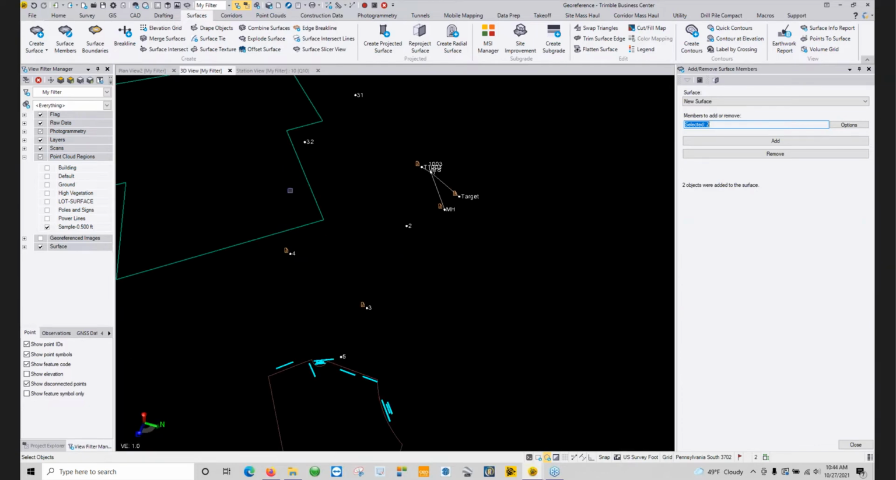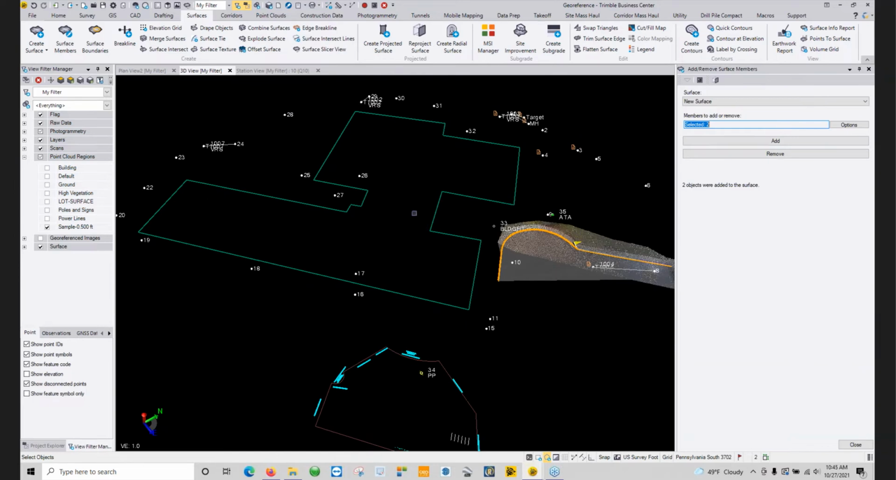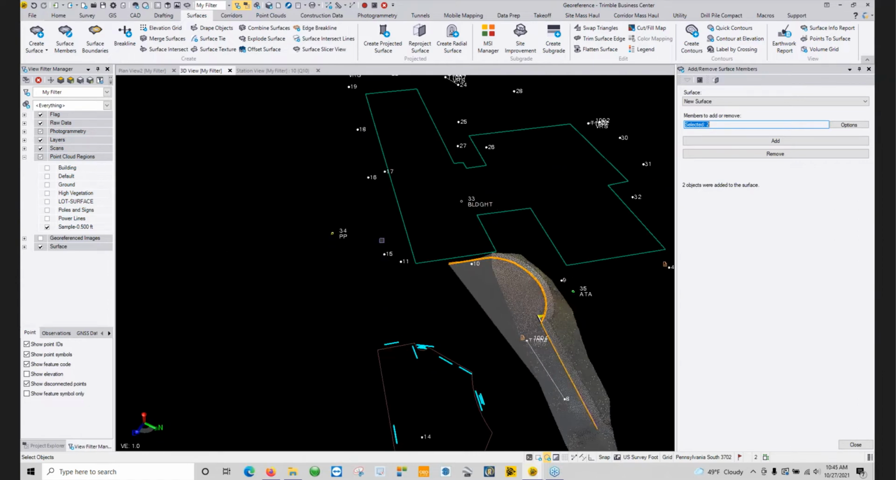So once you've gone through and you've drawn all of your lines, absolutely everything that you need to draw, you can use all your curbing features, structures, catch basins, inlet structures, whatever they are, and add those into your overall surface. And when that's complete, you can generate your contours off of there.